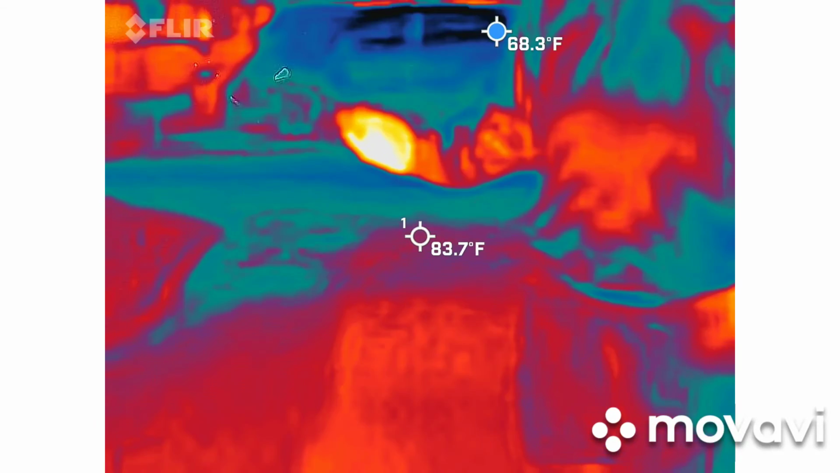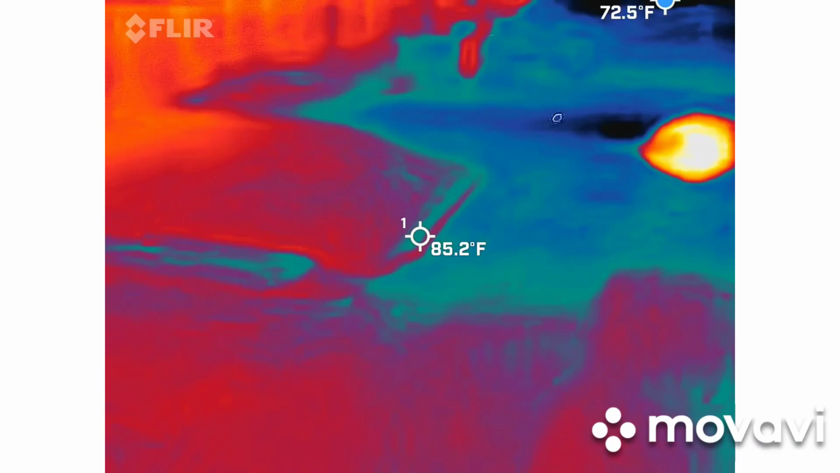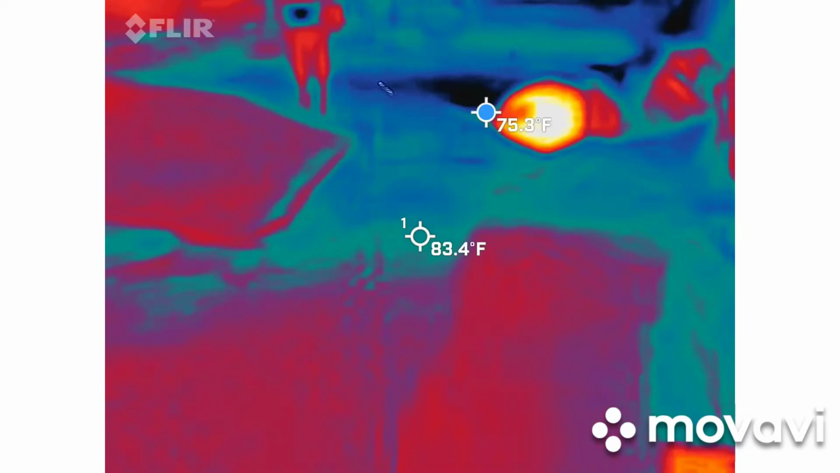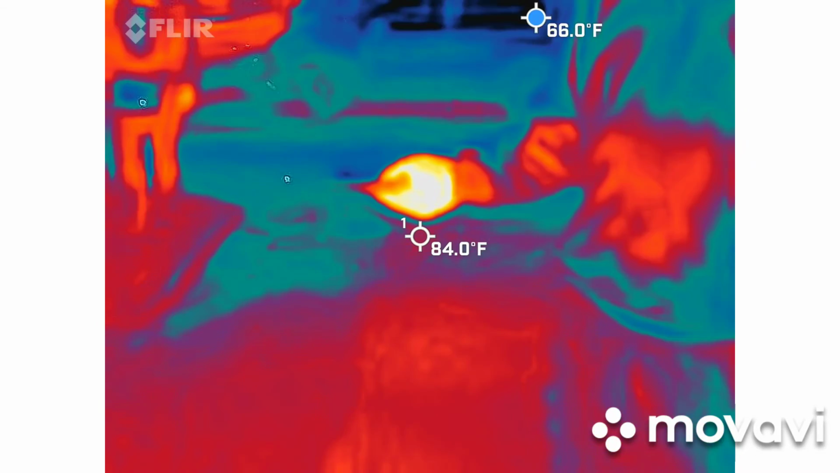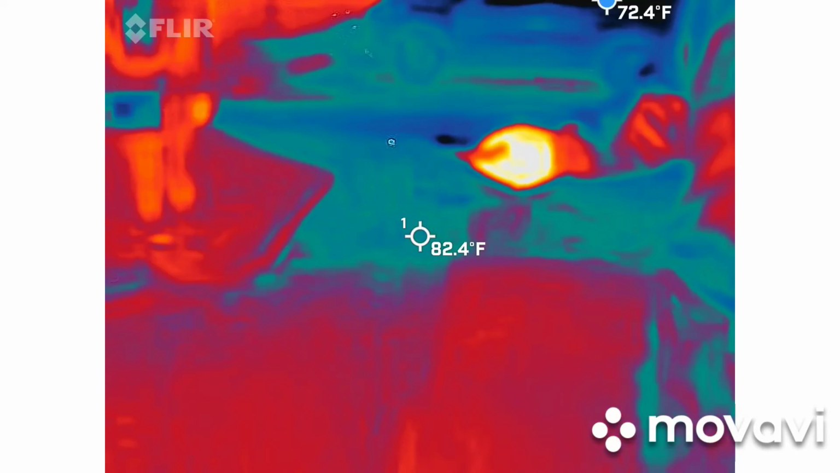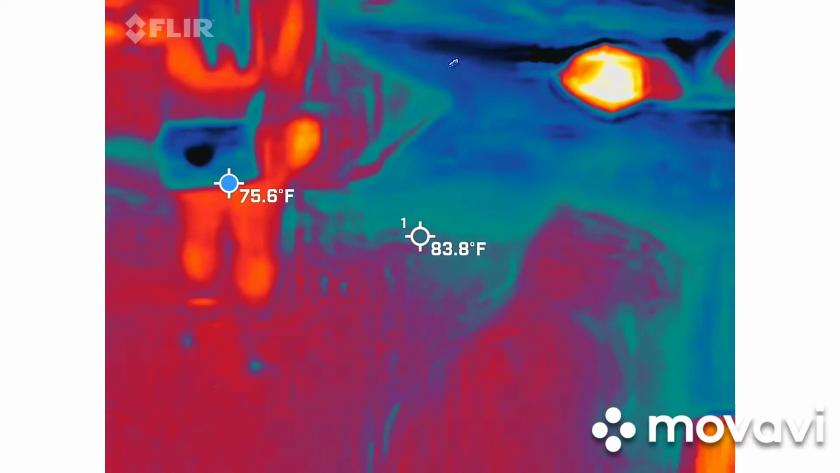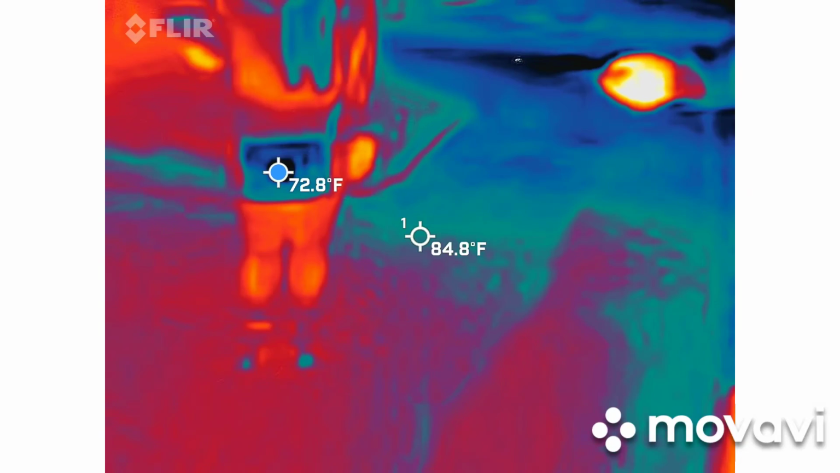You're getting all of them lit up. Look at that. Your EMF is the coldest, so I need to reset it all the time. Look, Sarah. Mom's bag was the coldest. Mom, your bag is the coldest.